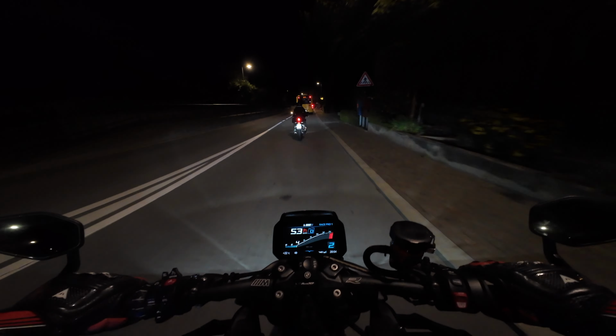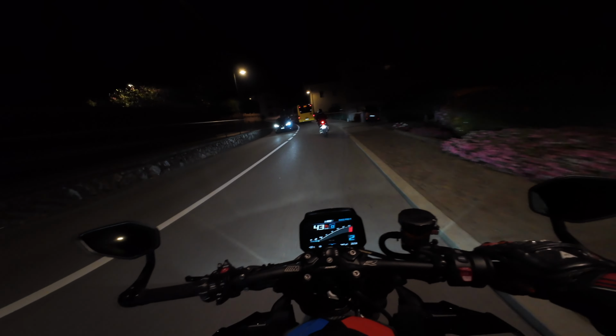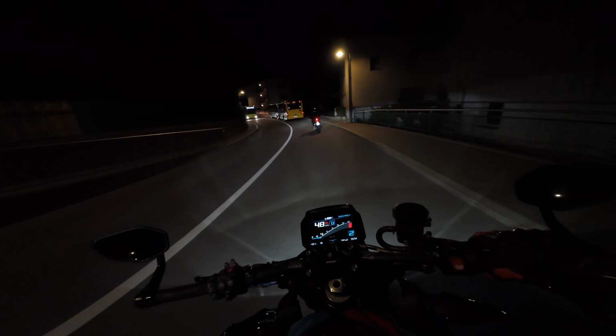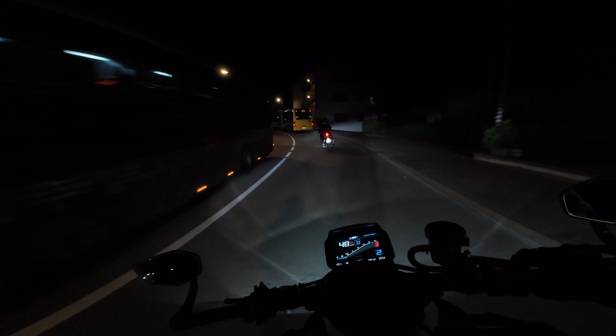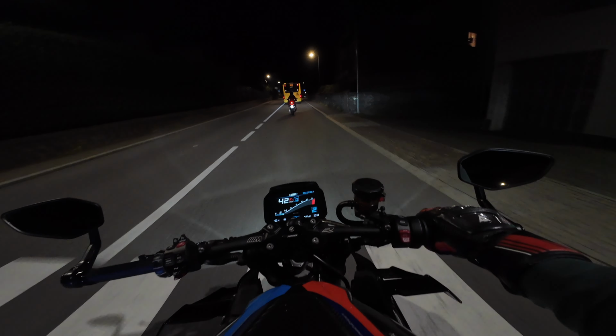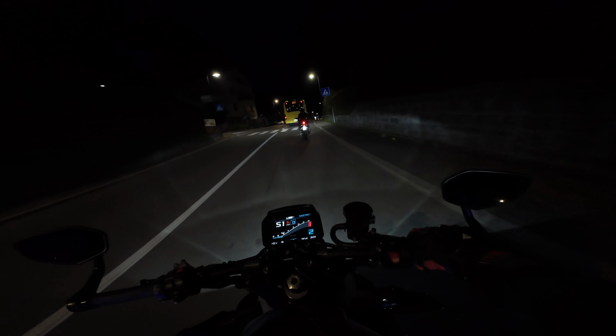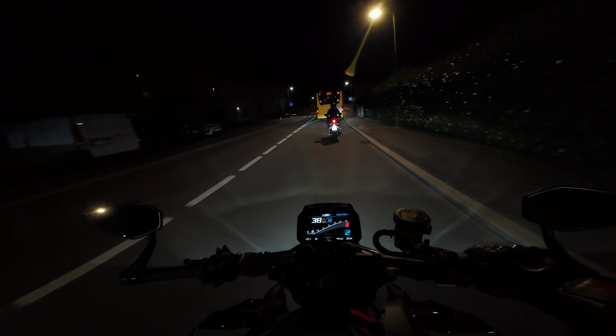Sadly, I would love to ride this weekend, but sadly it rains, according to the weathercast. But here in South Tyrol the weathercast changes every day. So yesterday it said that today should be a rainy day. It didn't rain at all.